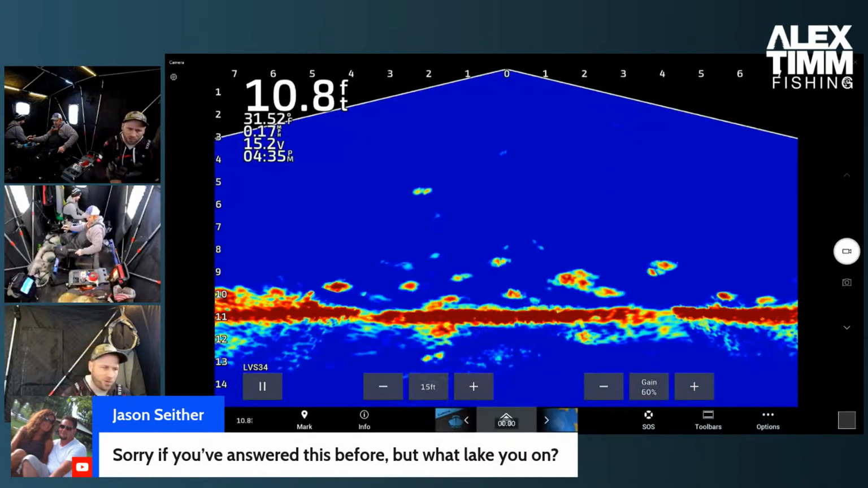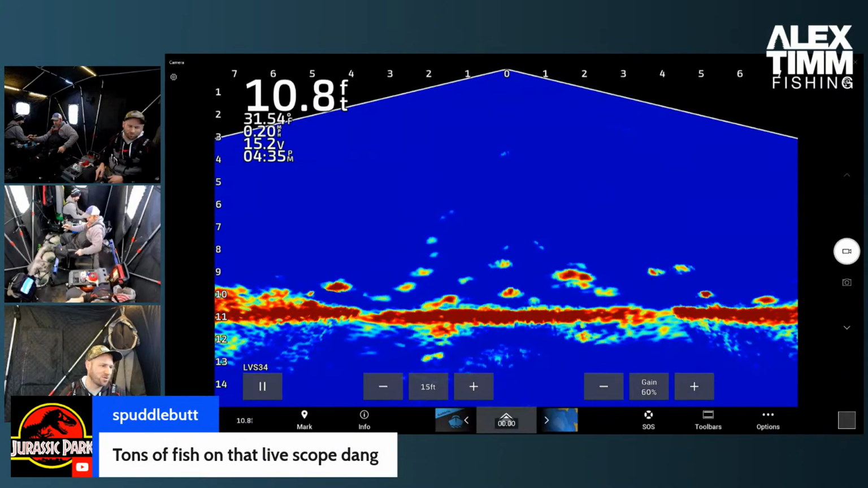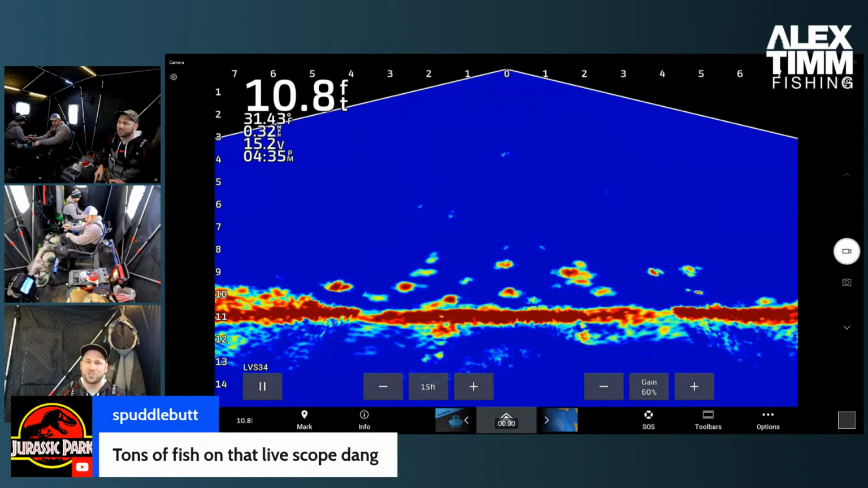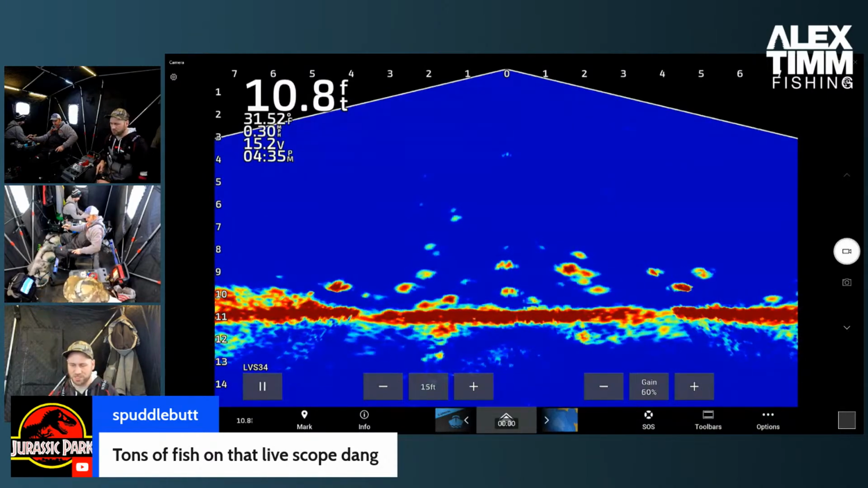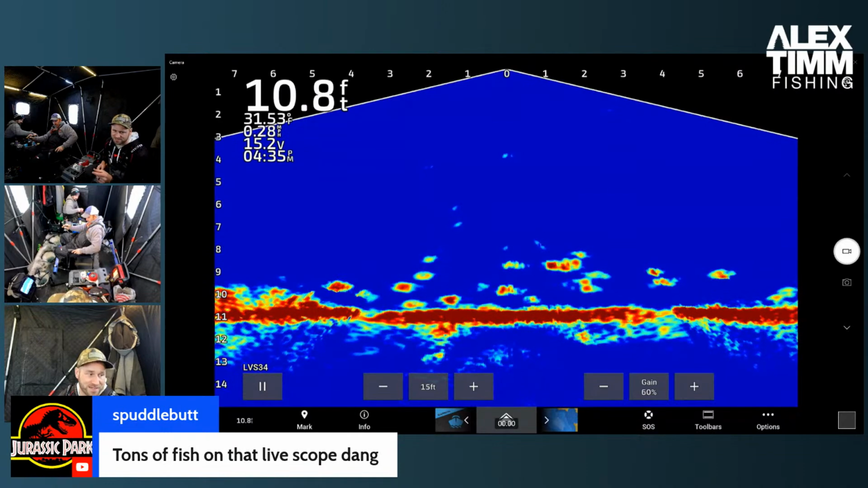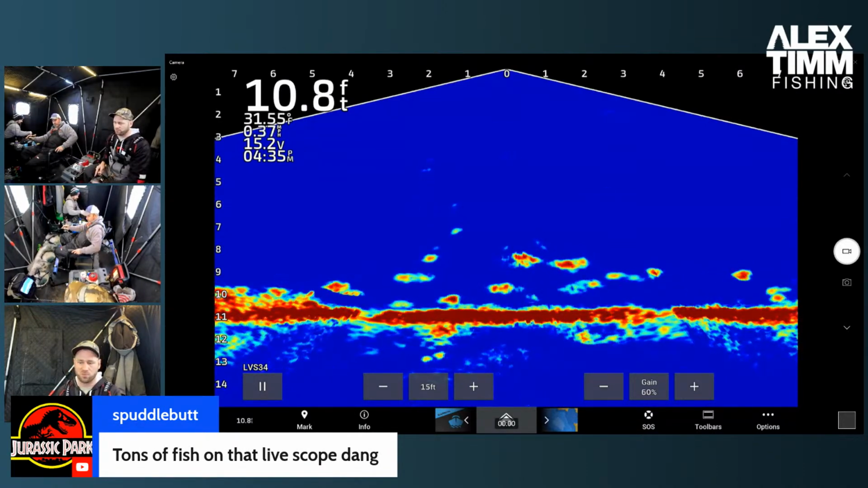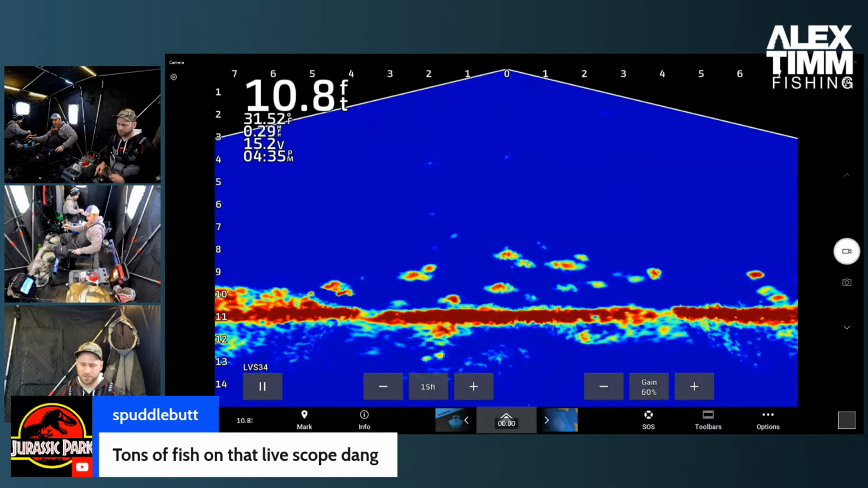Oh, ripped it right out. I felt the hook come out. Tons of fish on that Livescope. Dang, I know. Unfortunately, there's a ton of dinks in here too that you can kind of see. I'll try to point them out if we see a big one come through so you can see what a good sized one looks like. But these all right now look like pretty small fish. Definitely 7 and under.